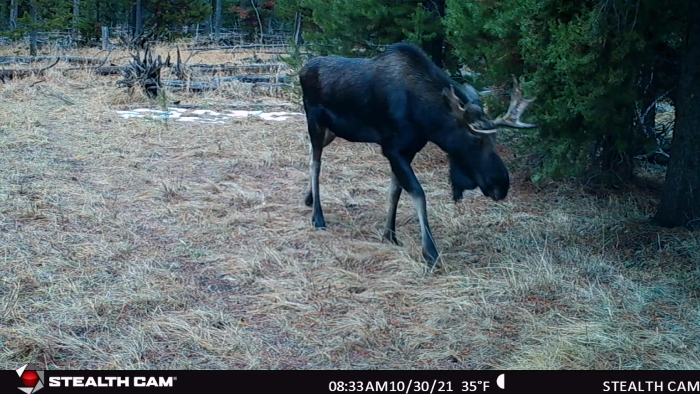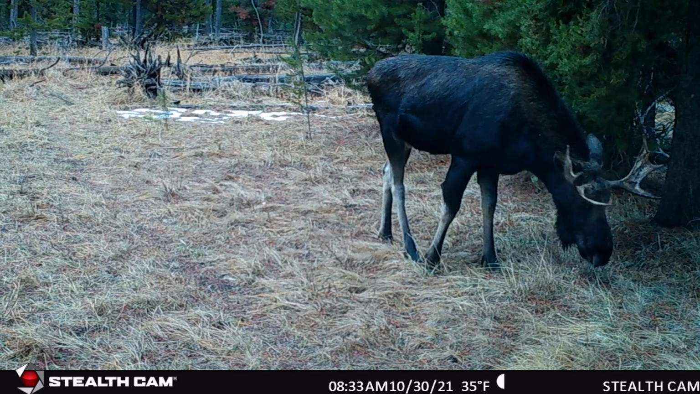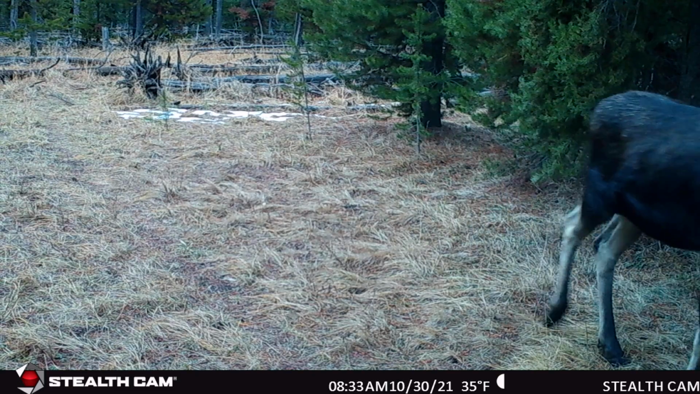One of the things I really like about the trail cameras is that you get to see critters in their natural environment. You get to see how they move and react to everything without any human interference. A lot of times when I see elk, they're running the opposite way. So without further ado, let's get to some of these clips.